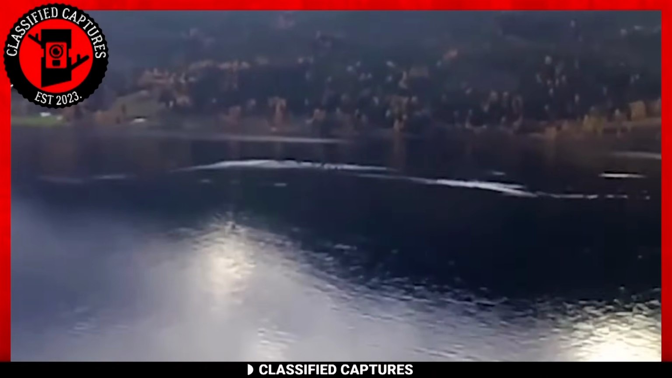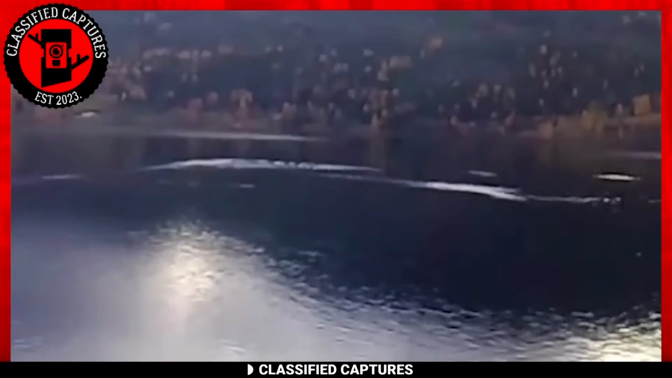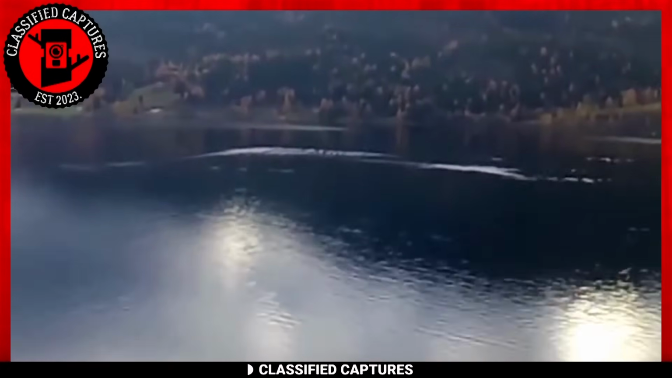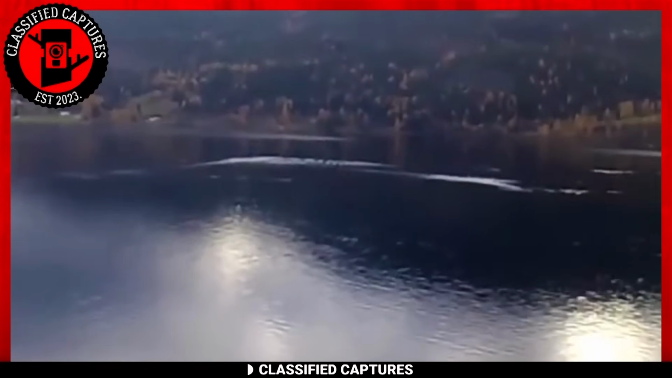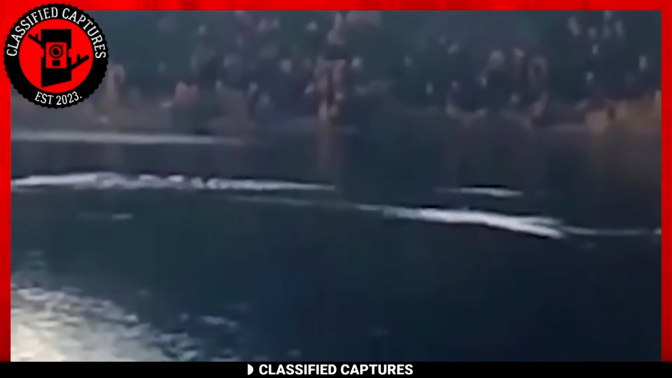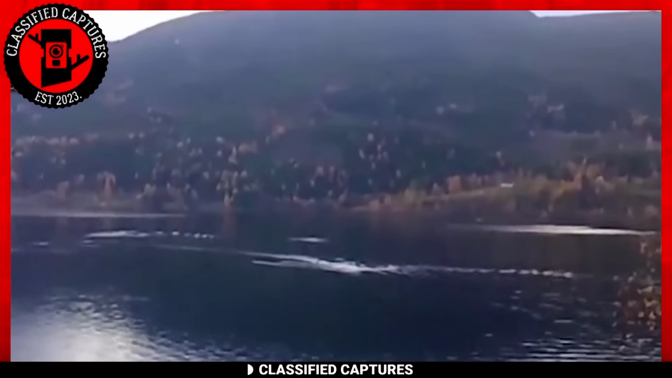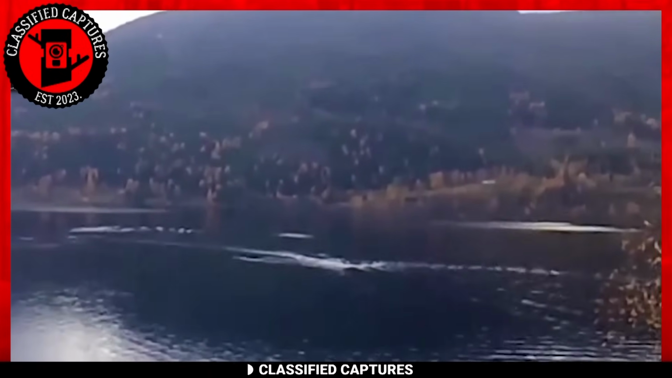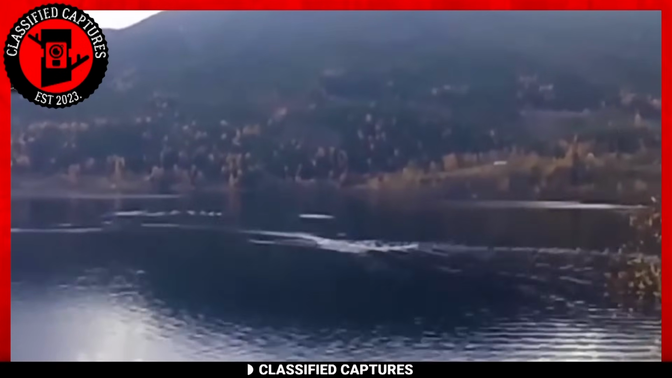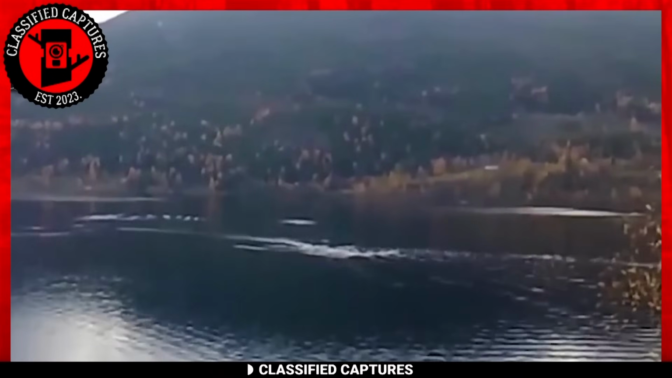The footage you see reveals mysterious movements in the waters of Telemark, Norway. Do you see it? Water isn't supposed to move like that on its own. While it's difficult to determine the exact cause without more information, there could be various natural or man-made factors at play. It's possible that these movements are caused by underwater currents, schools of fish, or even submerged objects. The sounds of a boat's engine in the background might suggest some human activity in the area, but the absence of a visible boat adds to the mystery.